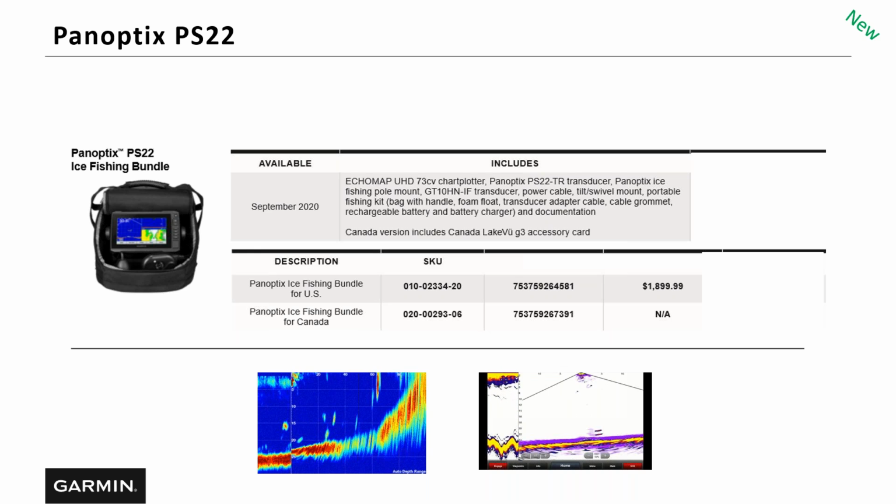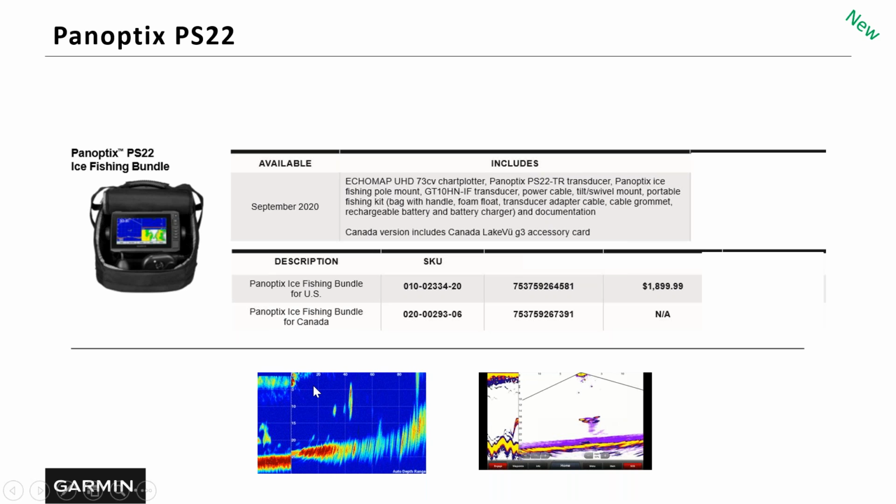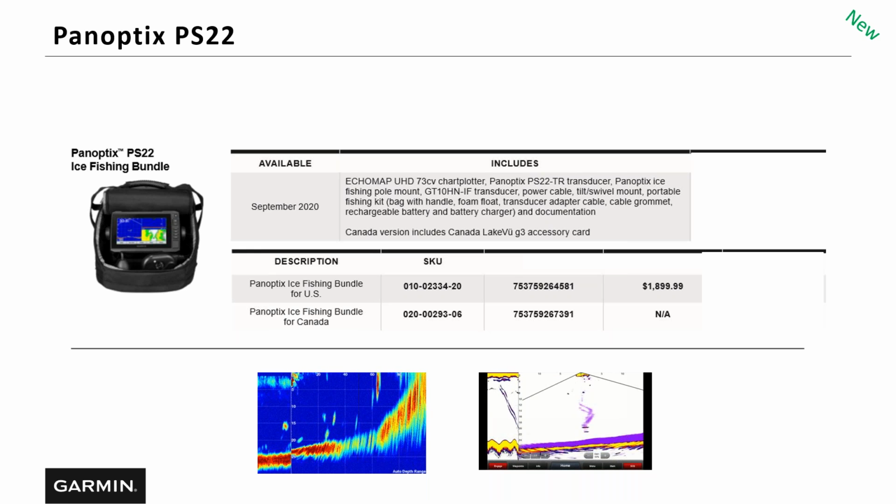So that ice fishing bundle is going to come with everything you need. The Panoptix PS22, that's going to give you the ability to do live forward, as you see in this first picture on the left. So, the PS22 shoots one frequency, 417 kilohertz. It's good for up to 200 feet forward or 200 feet down. So, I don't think you've got that depth of water up in Minnesota, do you, Danny?